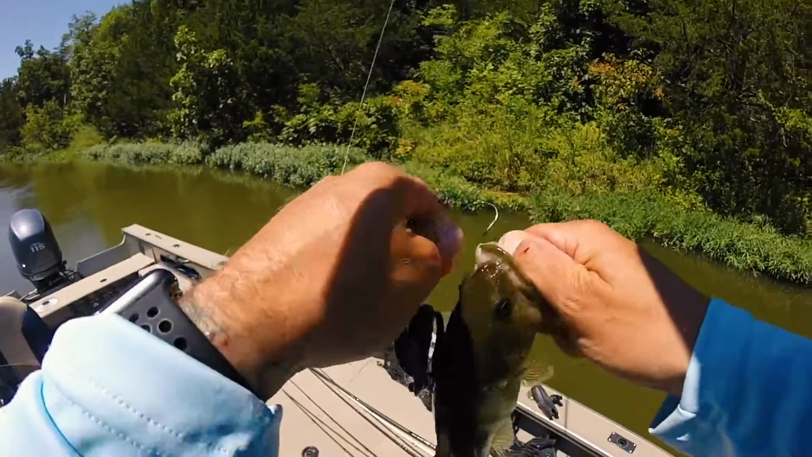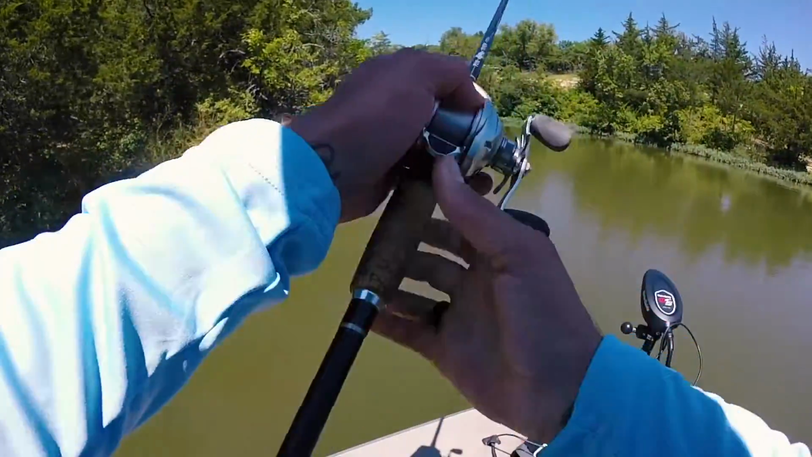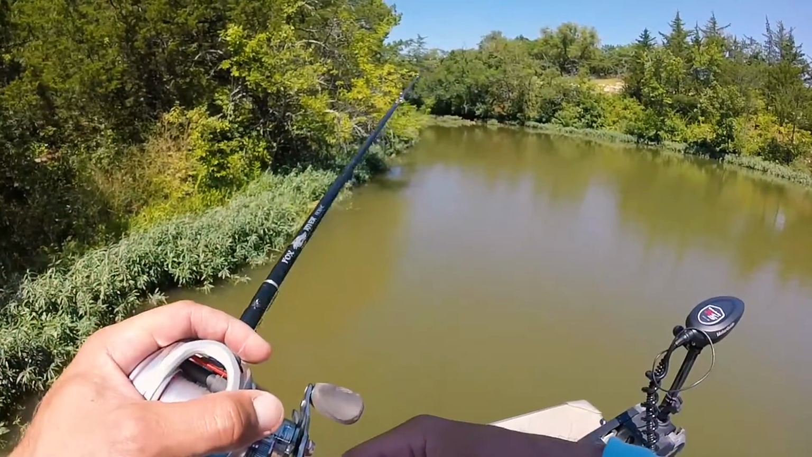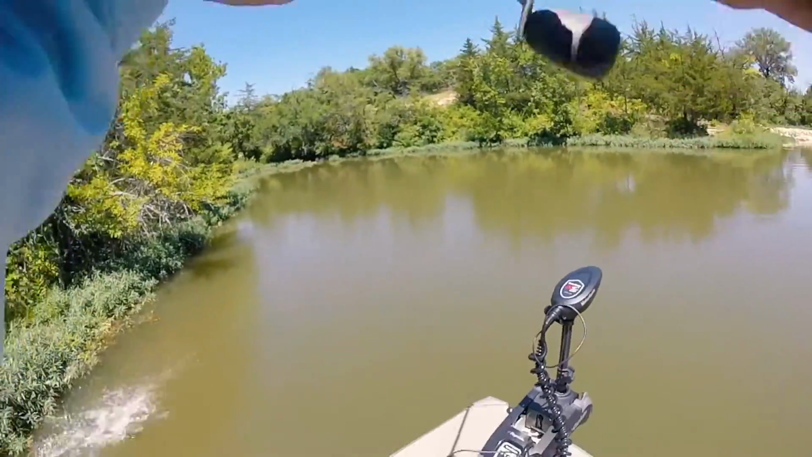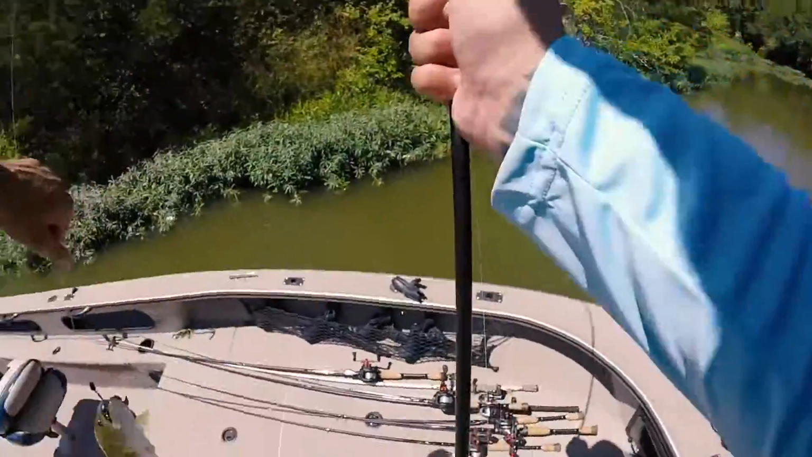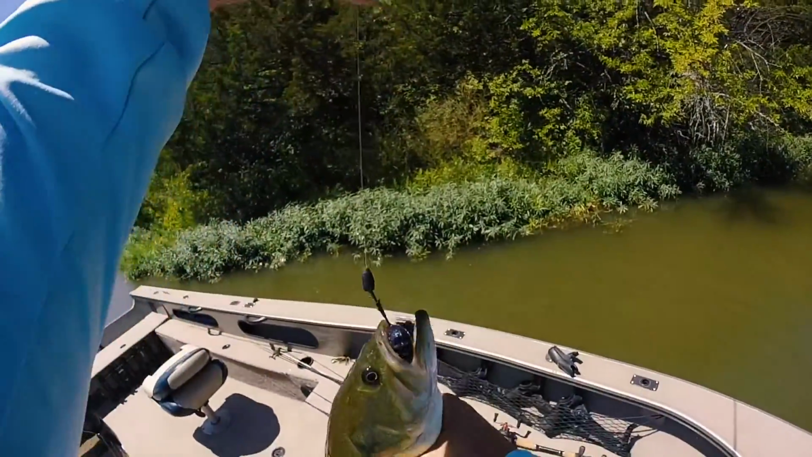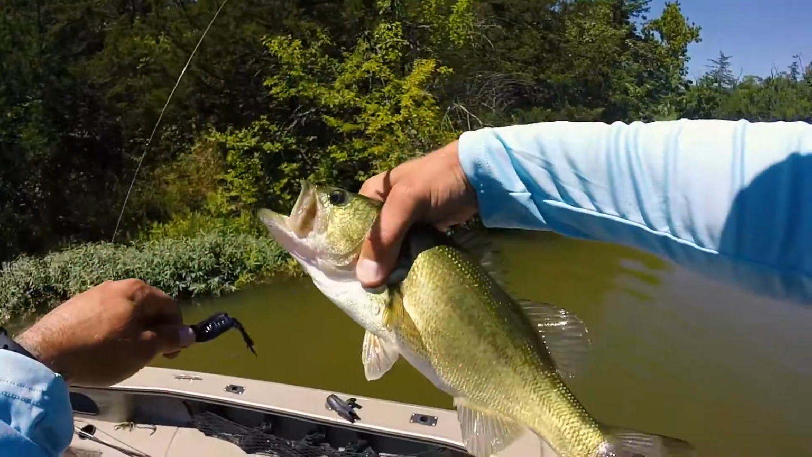Little baby guy. Oh my God, that was a bass. Wow. I thought he bit like a bluegill and then started running with it, but he never let go, so I thought I should set the hook, and I guess I'm glad I did. A 2 pounder.